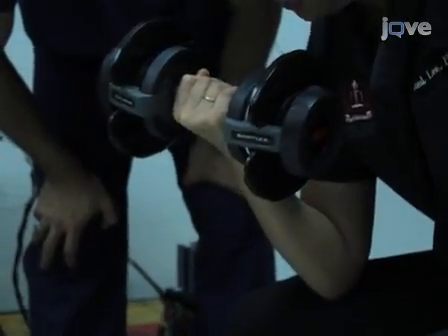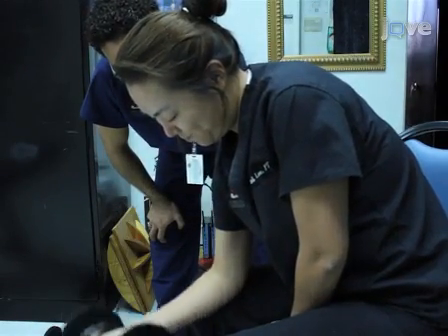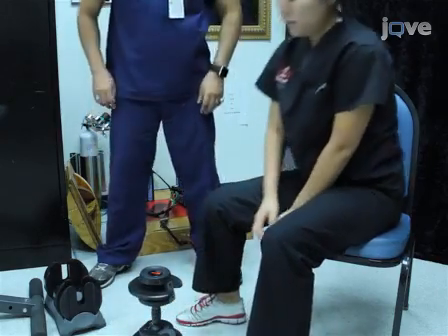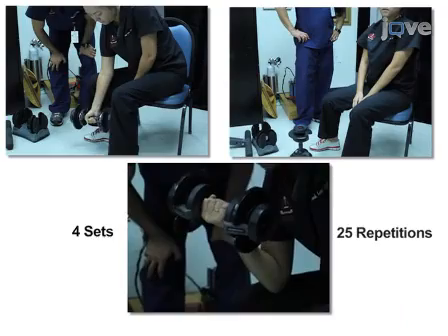Instruct subjects to do the full set of 25 repetitions, but stop them if they fail to steadily control the weight during the exercise. Following the exercise, give each subject a 90-second resting period. Repeat the exercise and resting period 3 more times for a total of 4 sets of 25 repetitions.